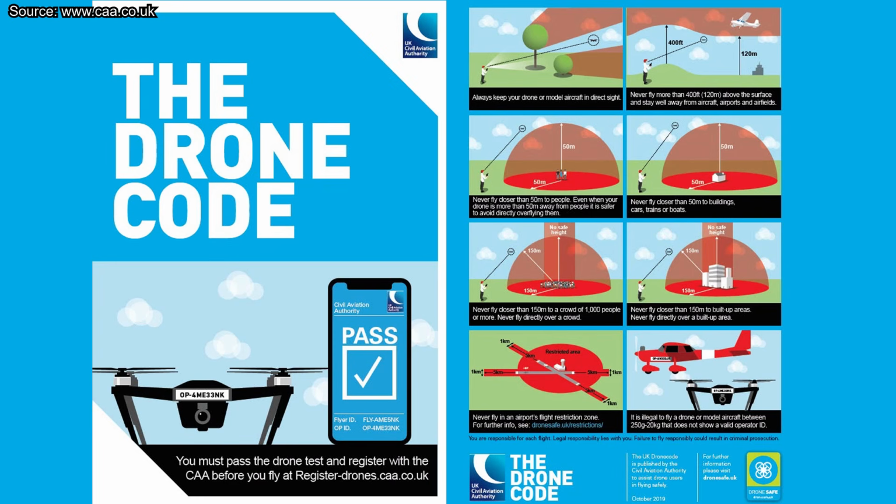Now, just to explain, obviously you can't just go fly and do anything you want. There are still a lot of other rules you have to follow. In the United Kingdom, there's a whole drone code, which pilots have to adhere to at any location. And it's all very sensible things, like don't go flying over big crowds, don't go flying too close to people, don't annoy people, don't endanger anyone is the main thing.